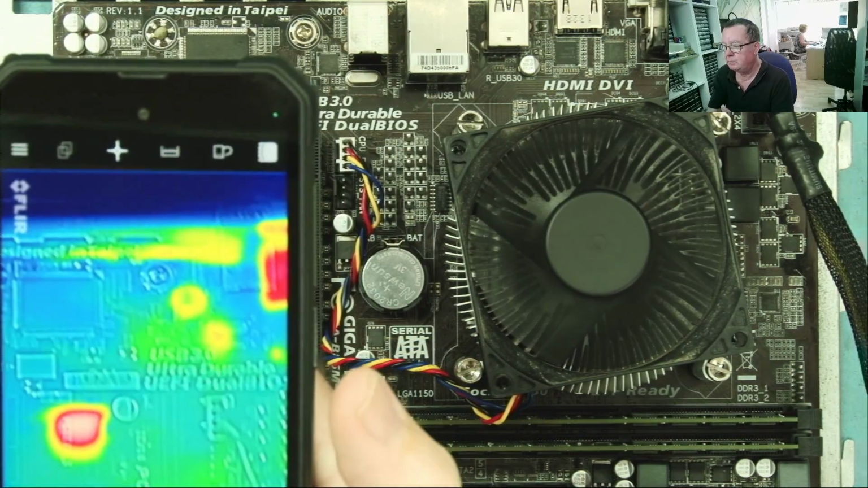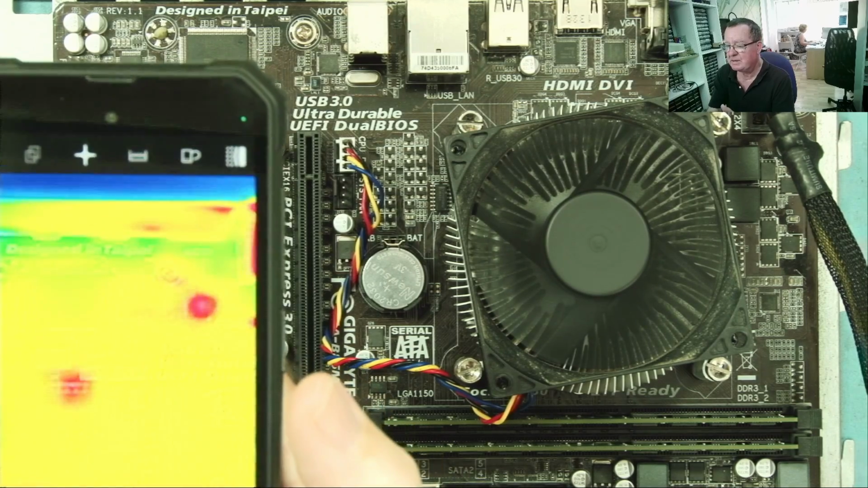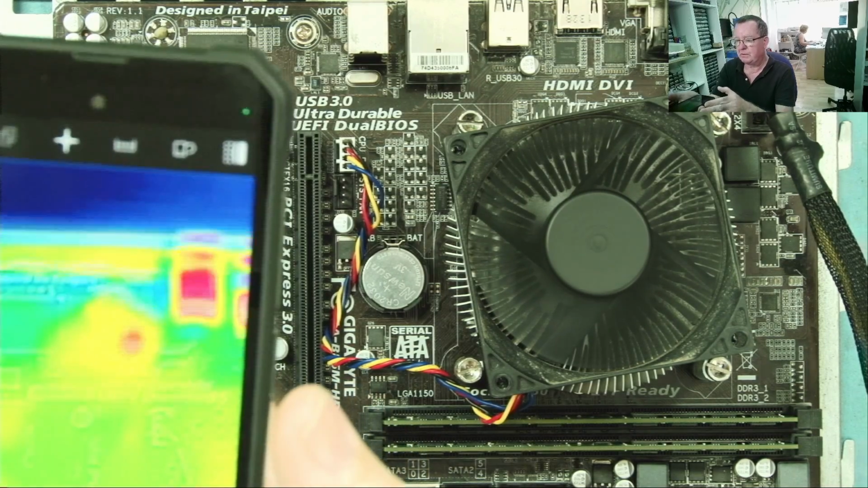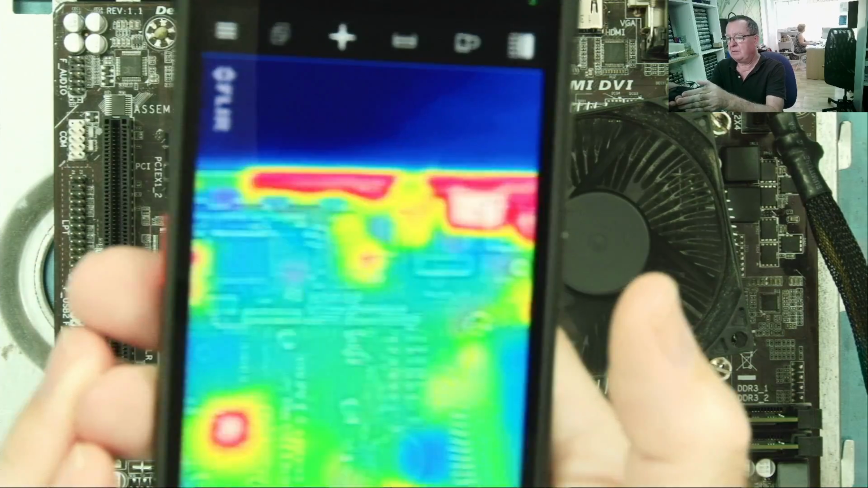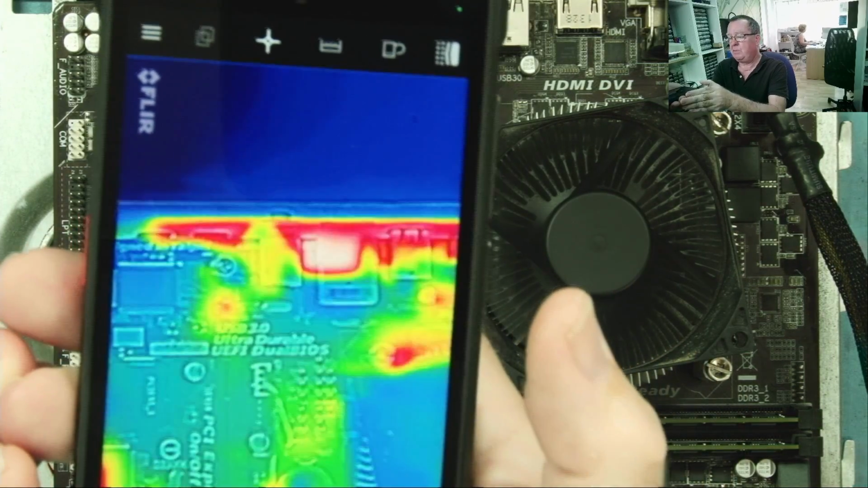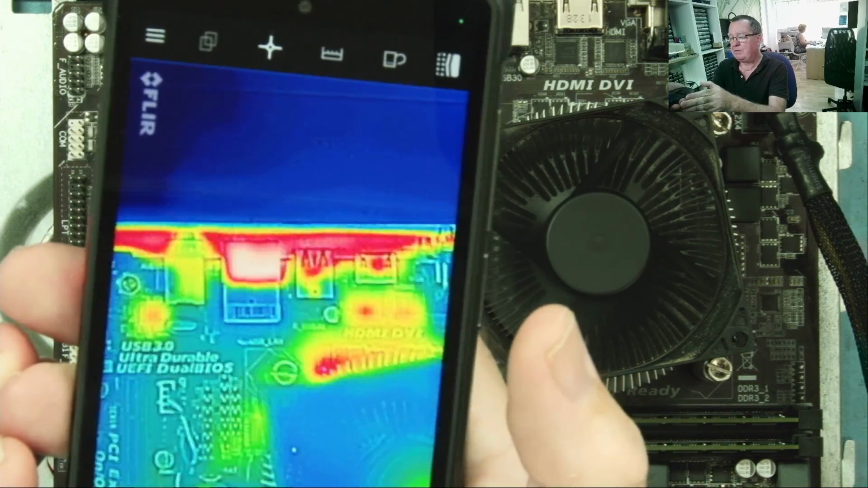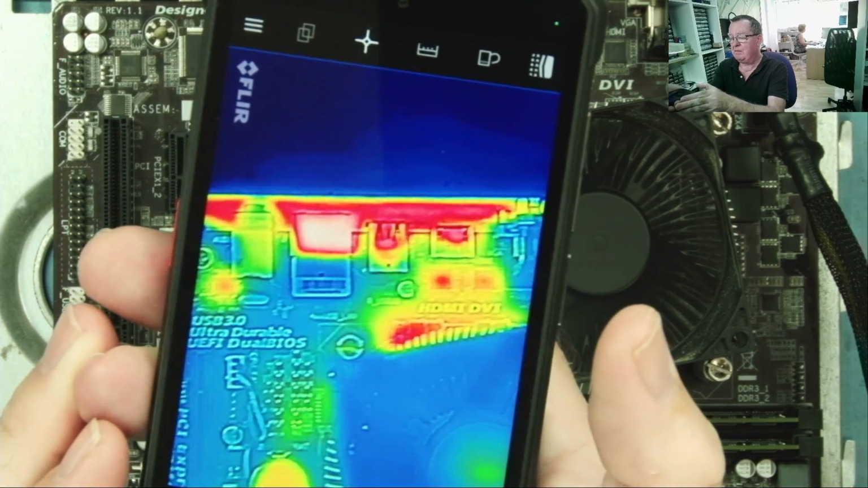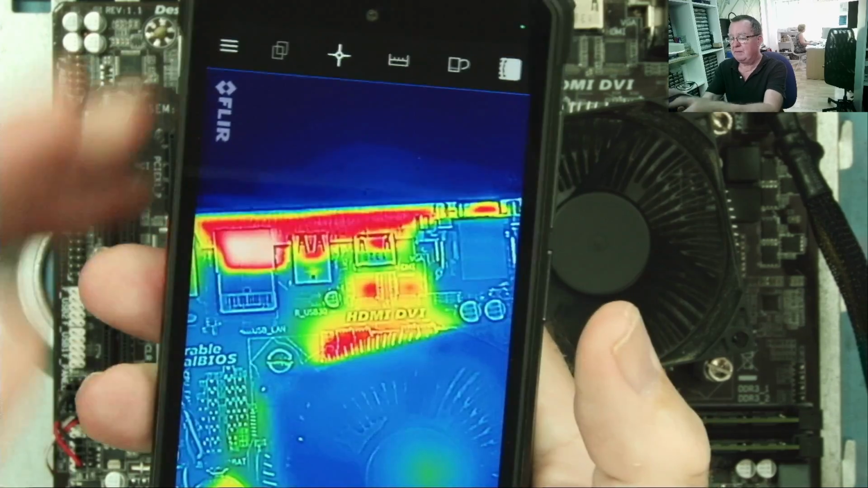Okay, it's running, and you can see things instantly start to warm up. And you can see coloured spots. I'll just move it a little bit further away where you can see it. Okay. So what you actually have is the thermal image and the optical image. Now you'll see they're not exactly lined up at the moment, but we have a setting for this.